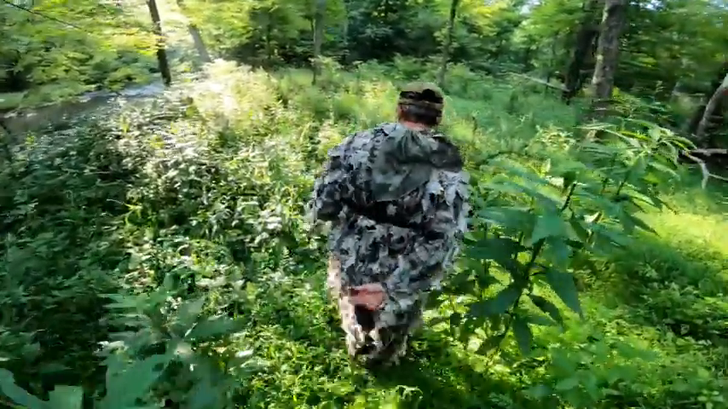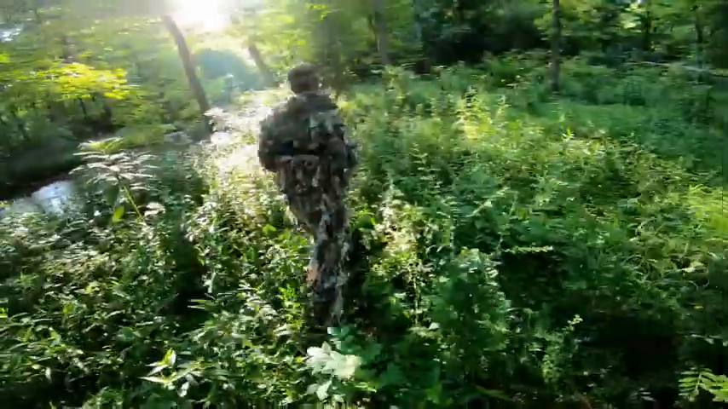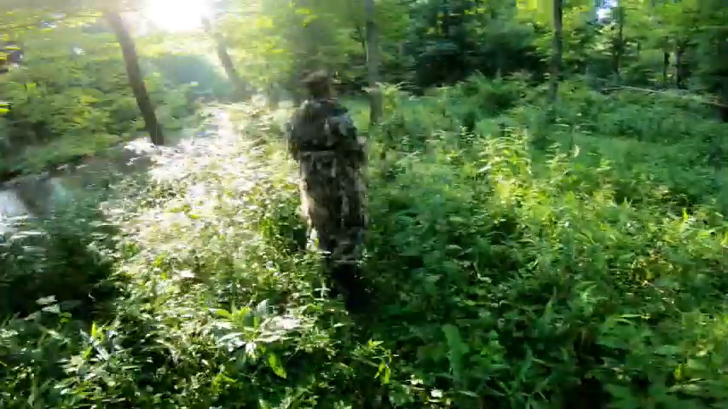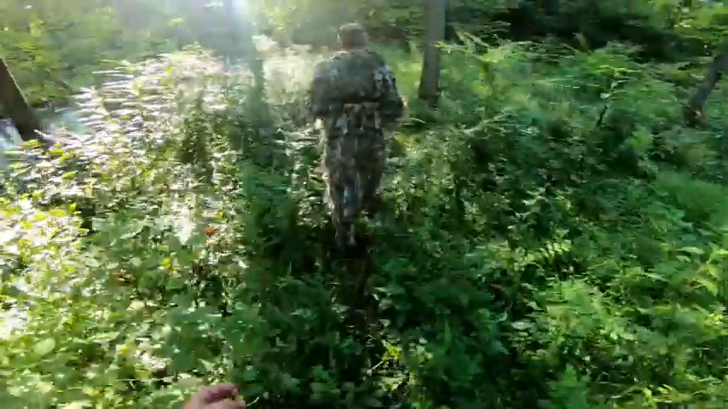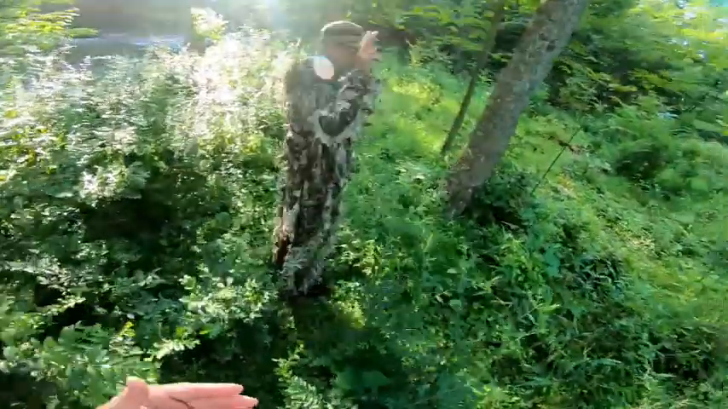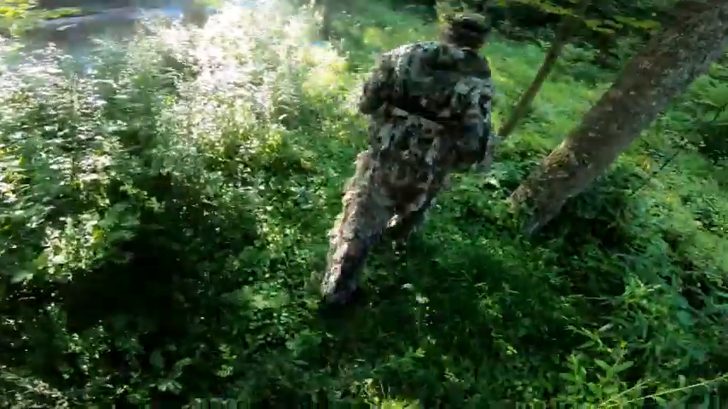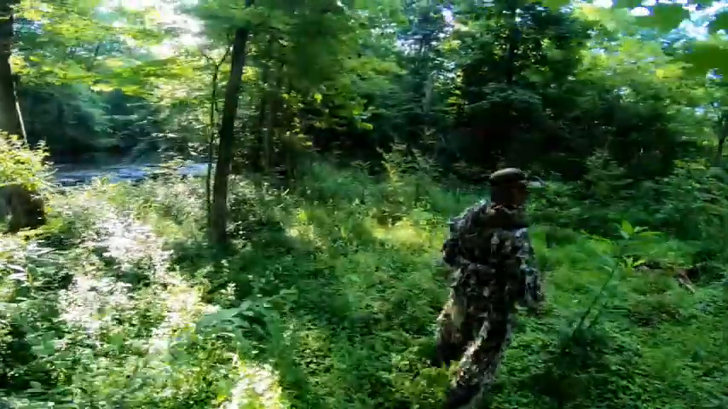We had 2 6 points on the first camera so far. We had a black bear, a bobcat, and then on the second camera, we had a really nice 8 point and a bunch of does with their fawns. The same on the first camera.